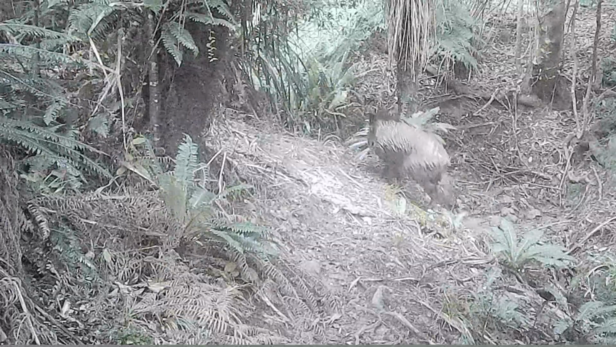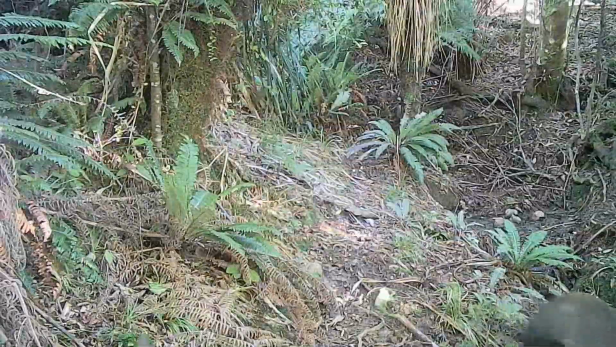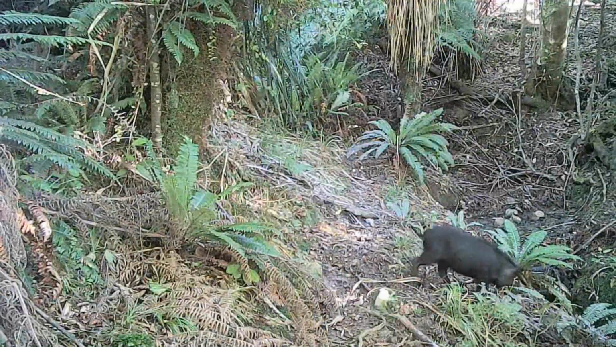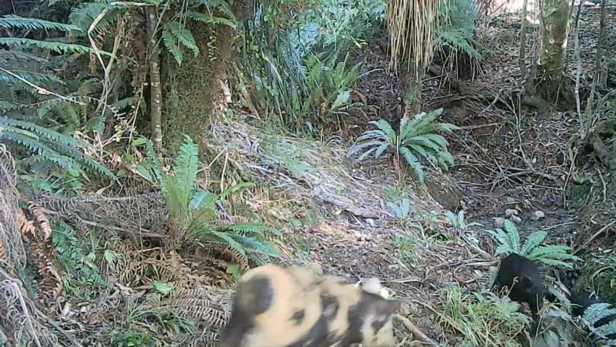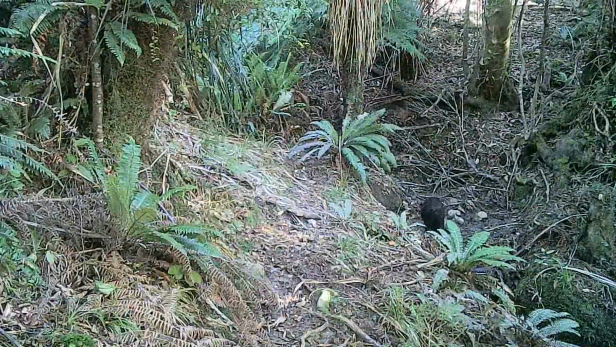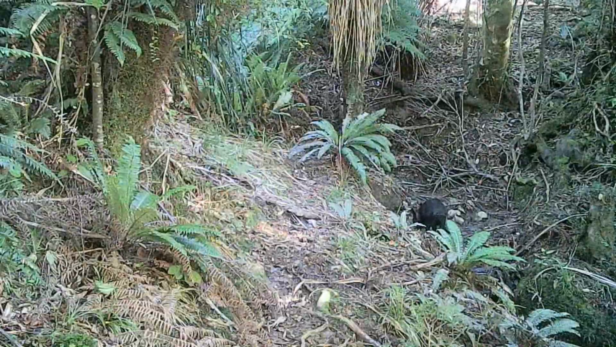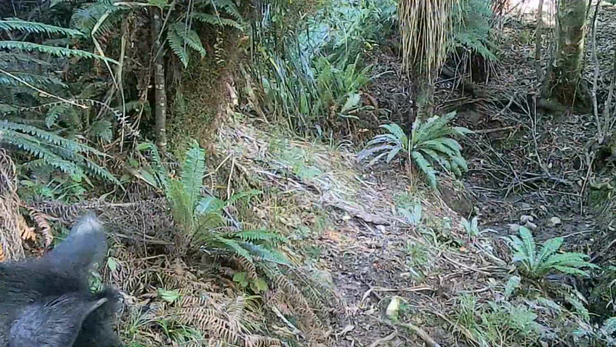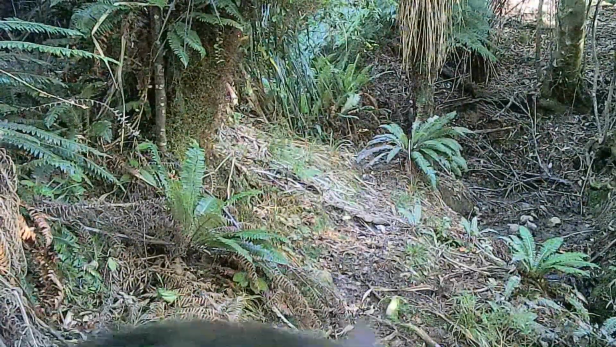This pig is muddy, having a good time. Oh, some little bacon seeds. The future generation of bush destroyers. The whole band. Straight in the wallow. Oh, and here's Mum. Just keeping an eye on things. Making sure they don't get up to any trouble.